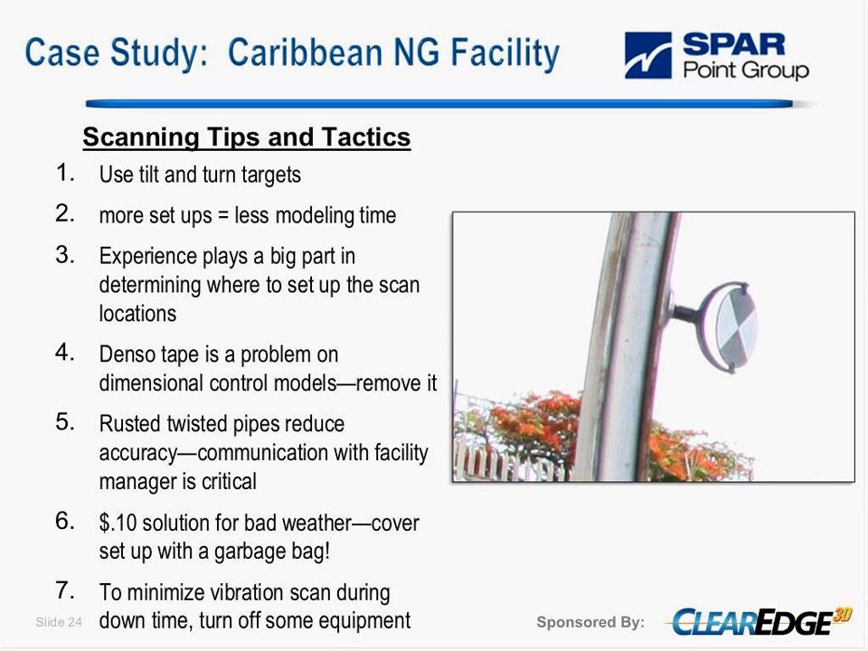When there is a lot of vibration, we normally tend to ask if we can scan at a different time, or to turn off some of the equipment that is not really needed. If we can get close to this equipment, we tend to turn it off so it provides less vibration. One thing I didn't have on my slide here is that with respect to the equipment, we should always have backup equipment, not necessarily on site, but within a couple of hours of our site location.